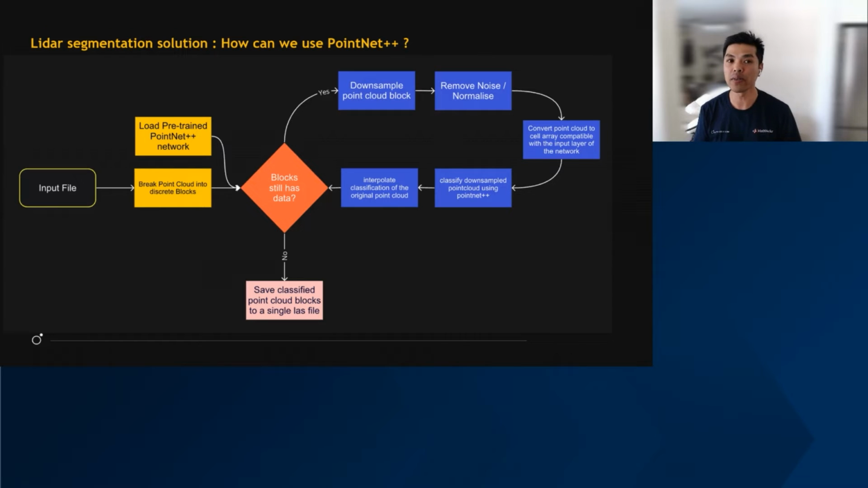We get the import file. The first thing we do in parallel is break that into blocks, into tiles, as we mentioned previously. At the same time, we've already pre-trained our PointNet network on this type of scan in this type of environment. Then we do an else-if and check whether any of those blocks have data. If they do, great, we continue on.